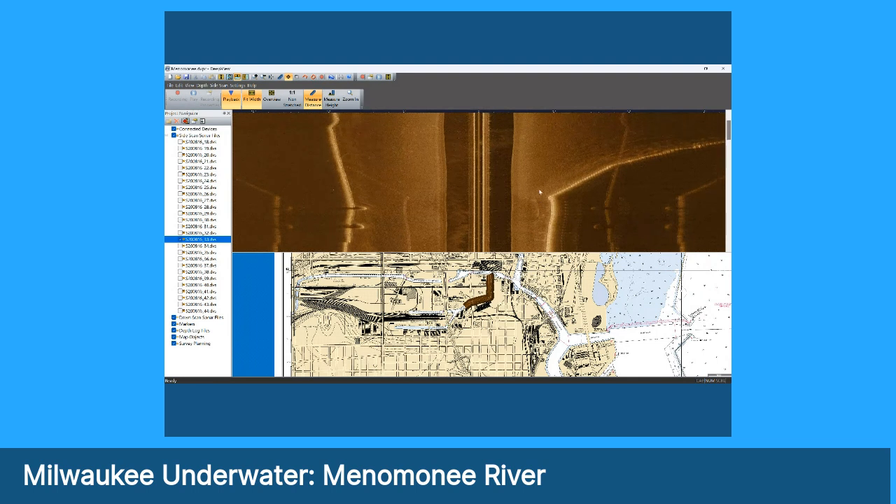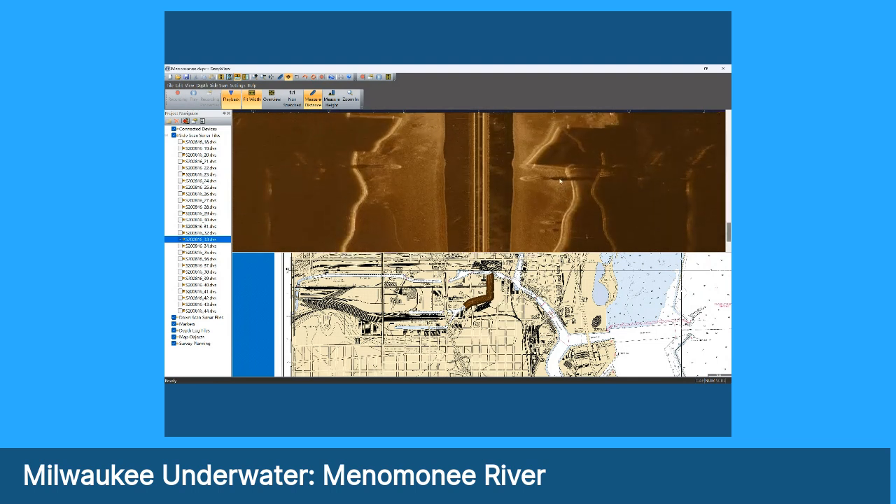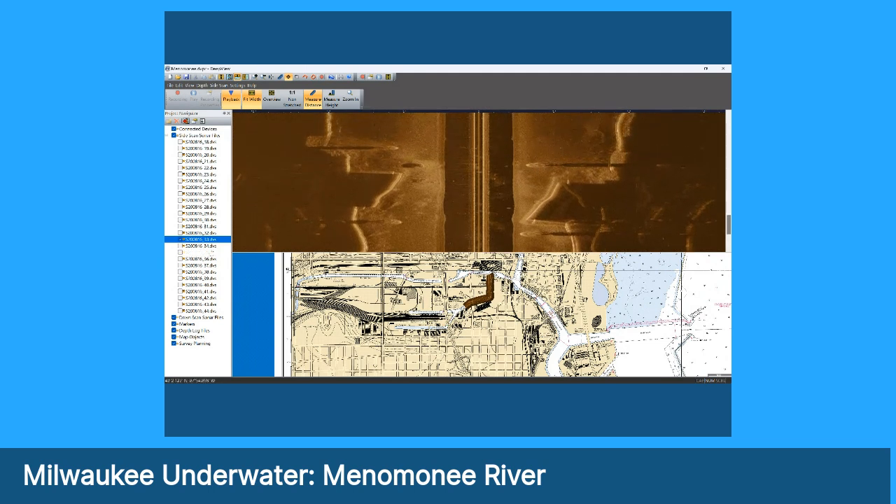As you come down the river here, it's going a little fast. We found a number of kayaks on the bottom, which I'm going to see if I can spot as we go. I don't think it's in this run here. We didn't see much there.